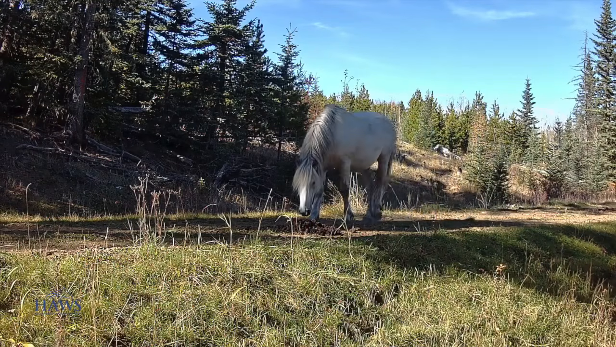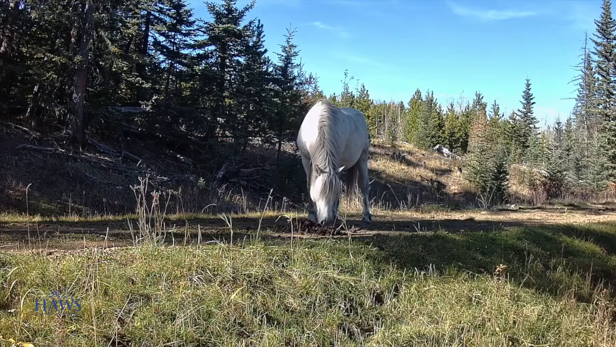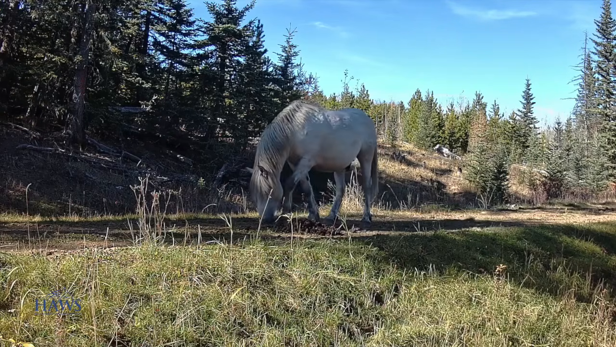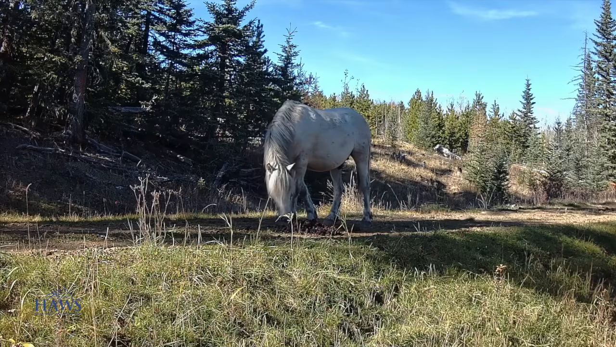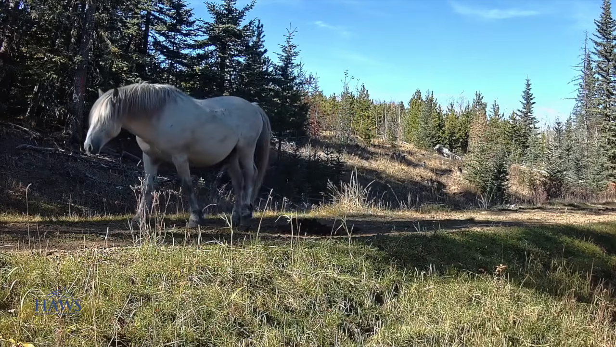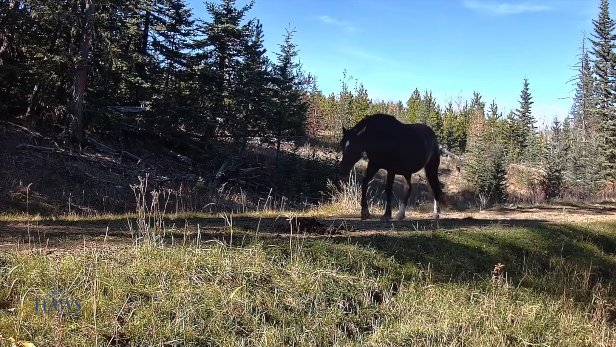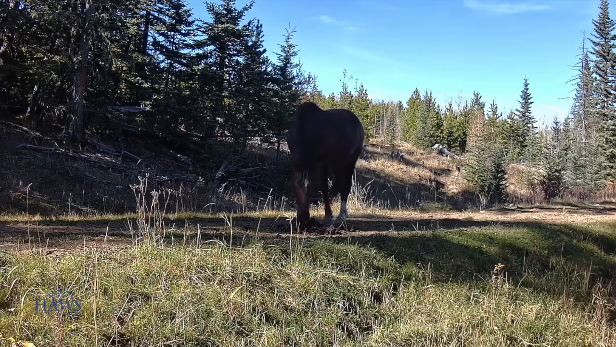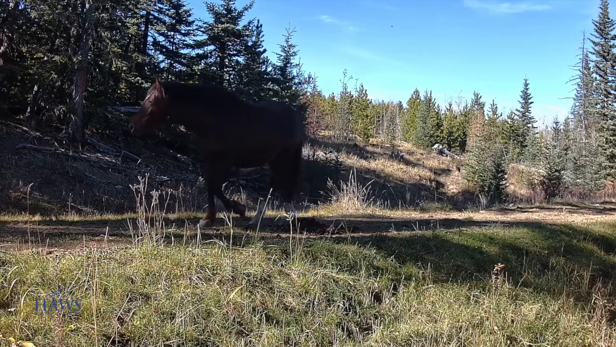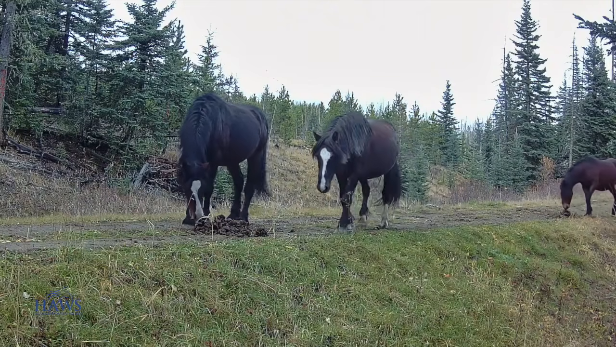Well, folks, even horses have their own form of social media. Sterling and Stella just happened to be wandering by and checking out the latest message here on this pile. I'm actually quite surprised he didn't leave a message today. But it's certainly nice to see that Sterling and Stella are still a couple, still a thing. And she's got a baby belly, so that's going to be pretty interesting to see that next year.